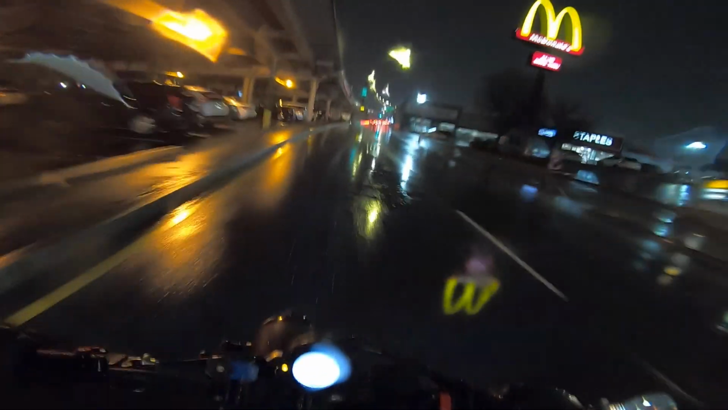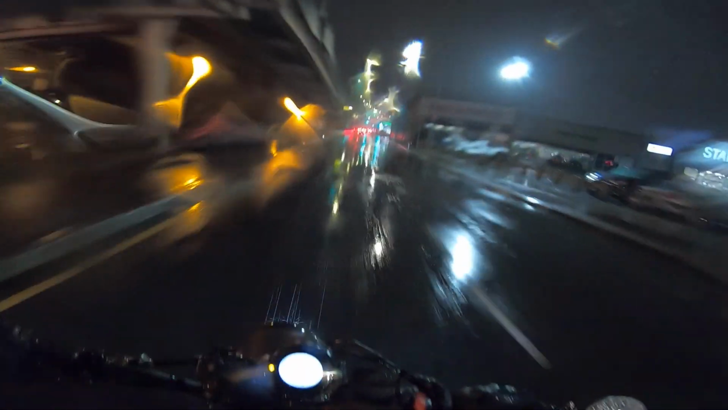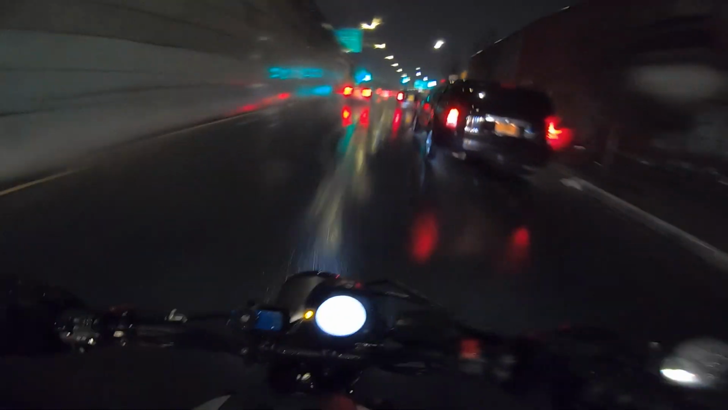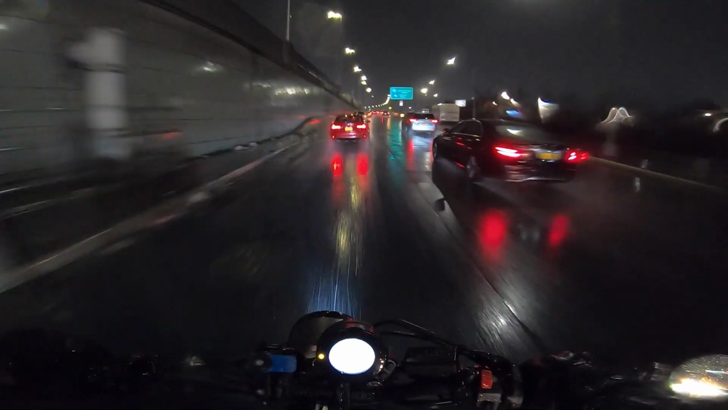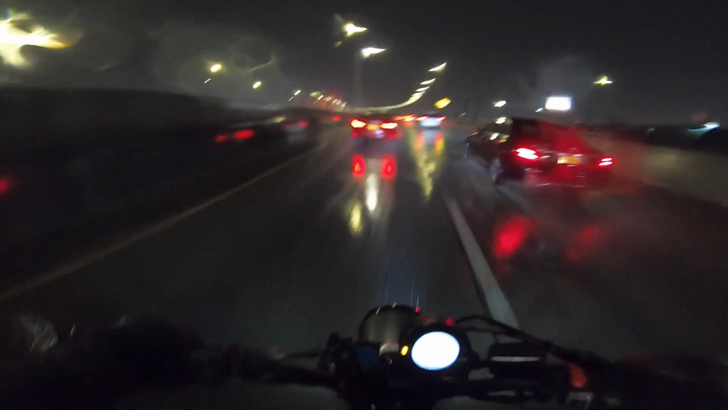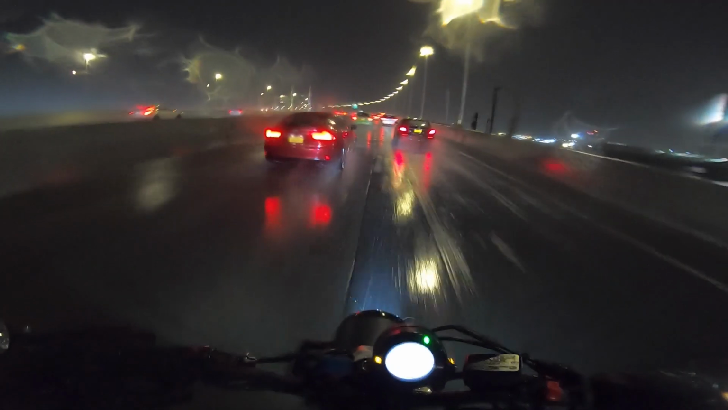And there's a speed camera right over here. So you just kind of take it easy, say hello to the speed camera. Alright. I'm not getting too wet. It's not too bad. Not too shabby. Oh god. Alright. Now it is kind of raining a little harder, or at least it seems so, because I am amongst traffic, so I'm going to be a little more careful with how I'm riding.